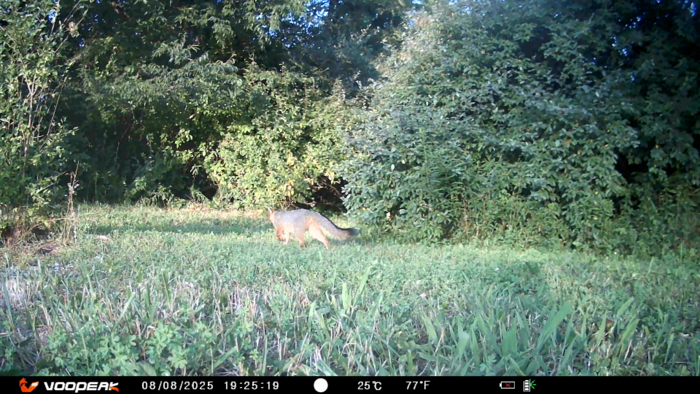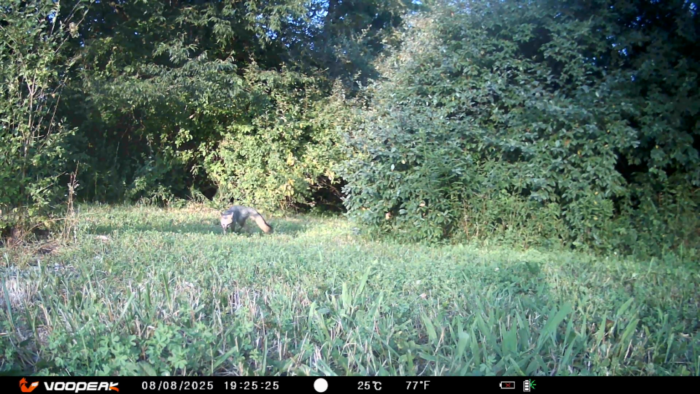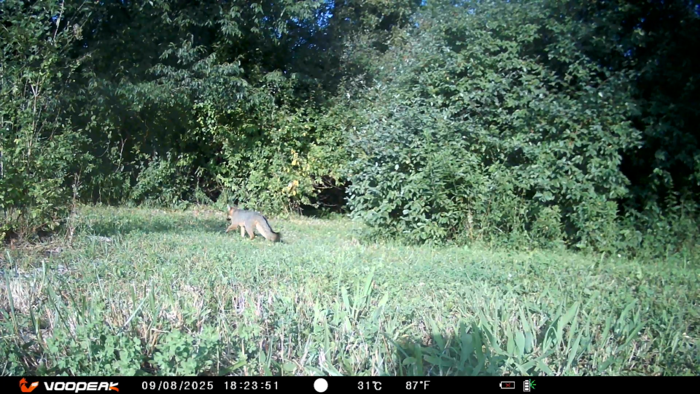Now the fox is out during the daytime, smelling all the clues like a detective. Is the turkey safe from the fox? It's the next day, and the fox is back again in the daylight. Well, at least no one seems to be crossing paths at the same time.